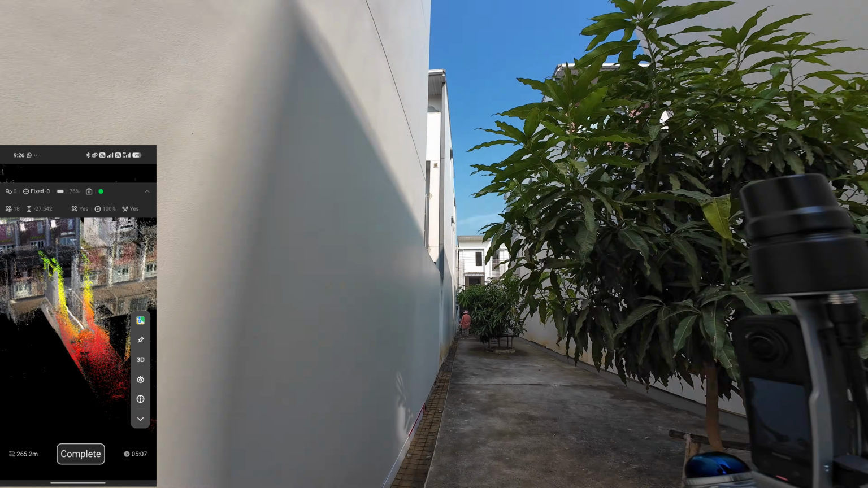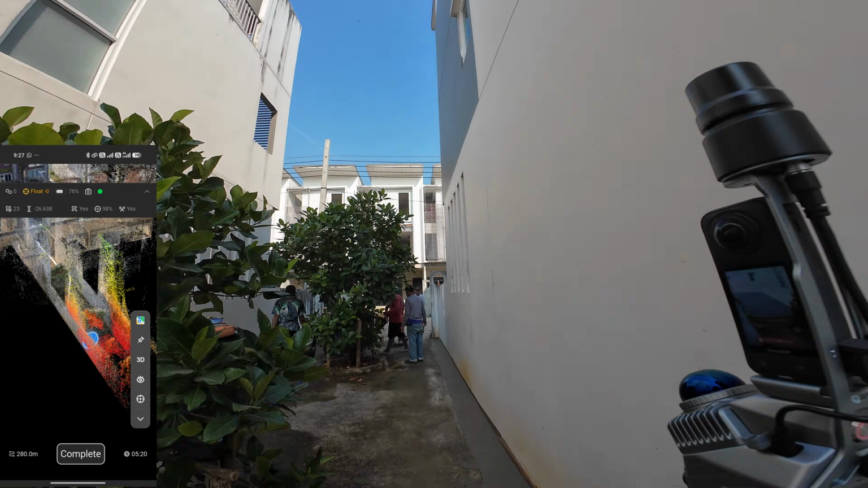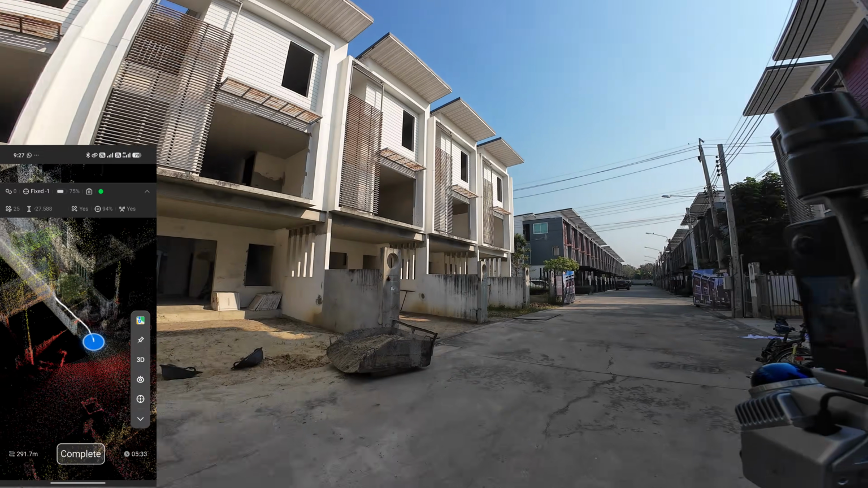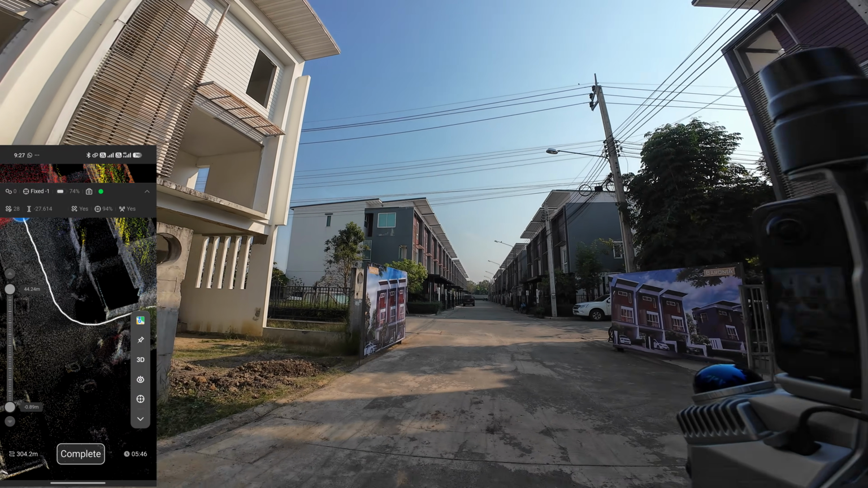Okay, next I'm going to enter a narrow space. Okay, now it's lost the connection. And it reconnects as soon as I enter the open area.